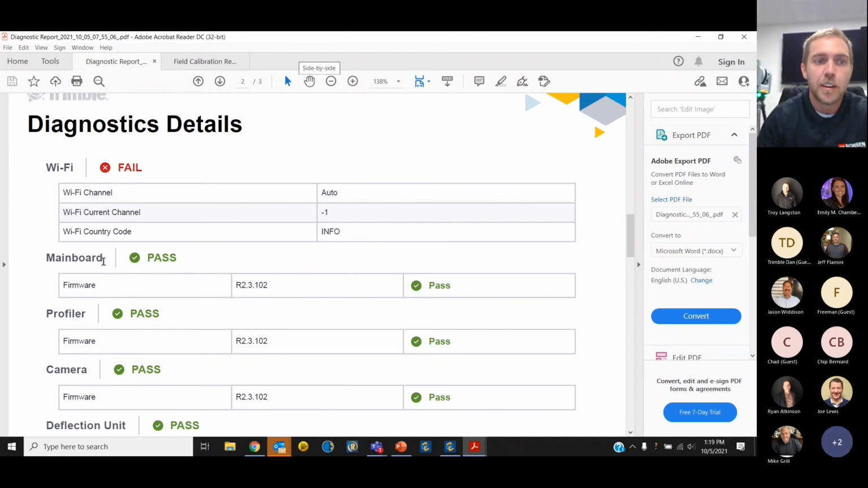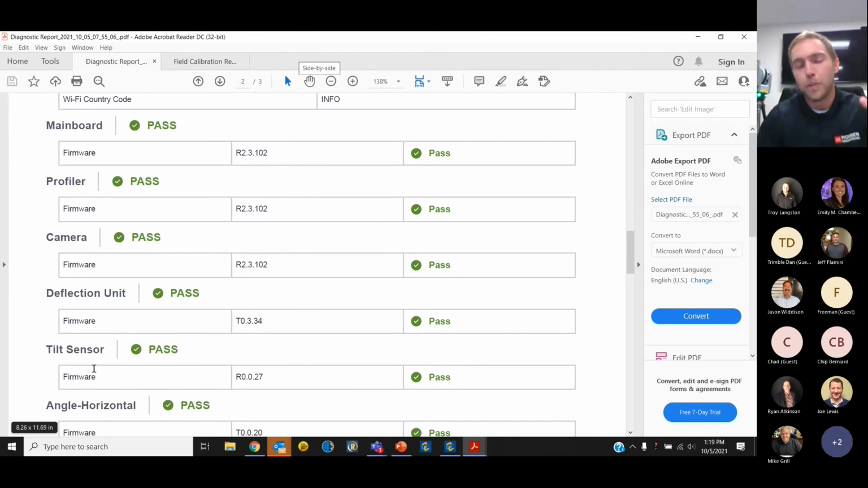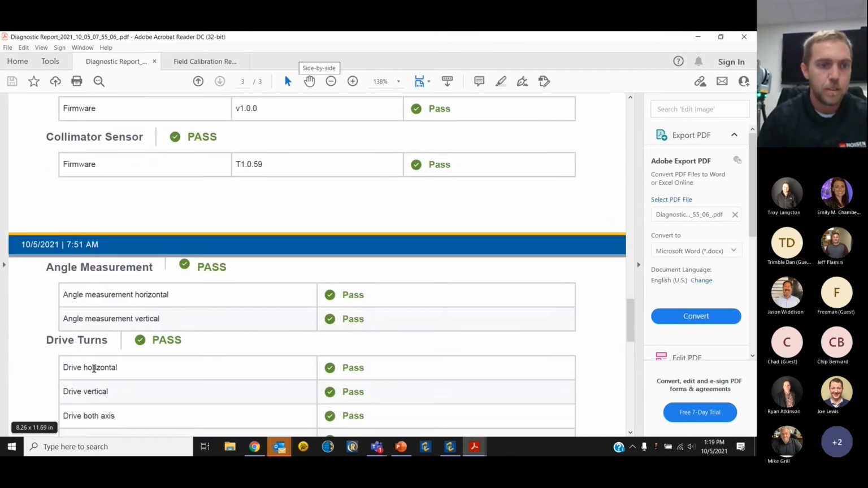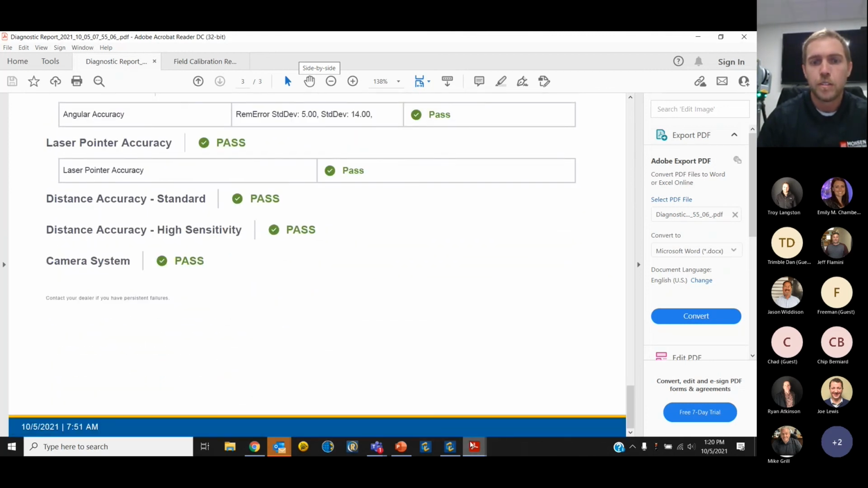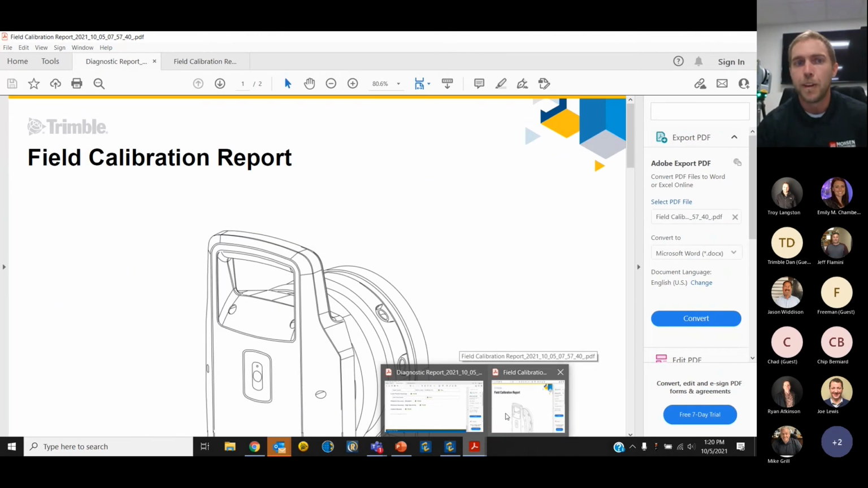Everything else, you can check out the health of your main board, your cameras, deflection units, and so forth. So this is a pretty powerful tool. If you needed to possibly send this off, you can at least have a check for yourself and understand what's going wrong with your scanner before it goes out. I'll scroll through these real quick. I'll try not to bore you too much. Okay, our scanner is in good health. Like I said, the only thing that ran wrong was our Wi-Fi connection.